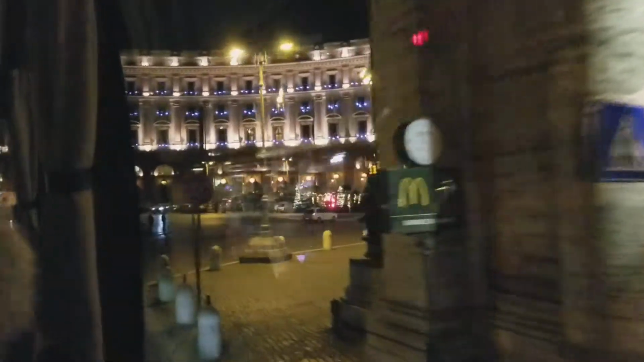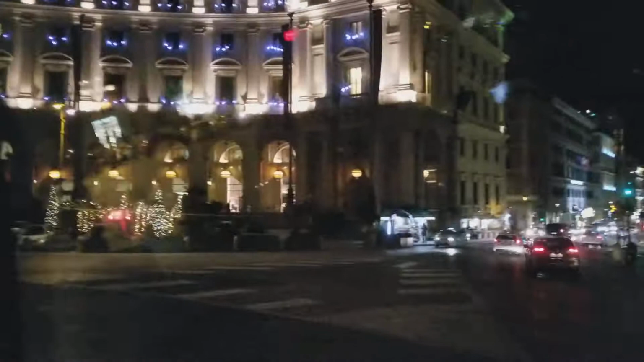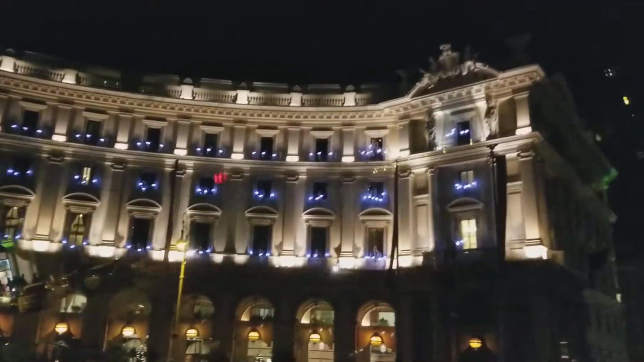And we are reaching now Piazza della Repubblica, that is not far at all from our hotel. Piazza della Repubblica, where in the center of the square there is a fountain that is called the Fountain of the Exedra. Down on to the right, there is Via Nazionale. The building in front with all those lights, it's another hotel. But the most important building of the square is all the way to your left.